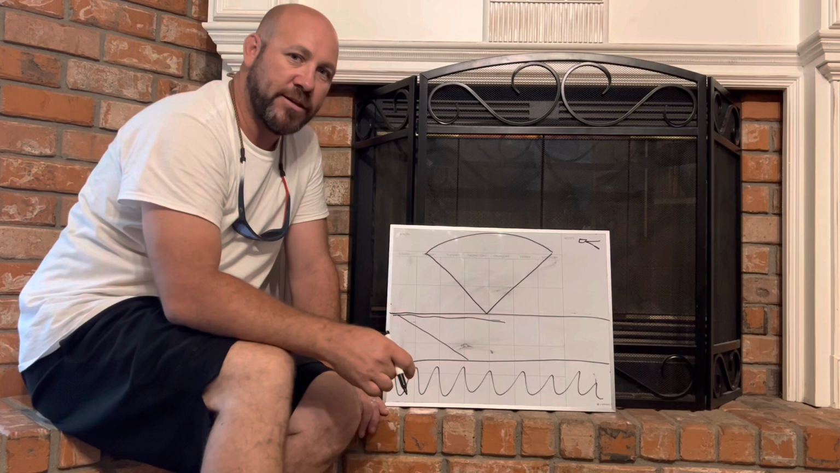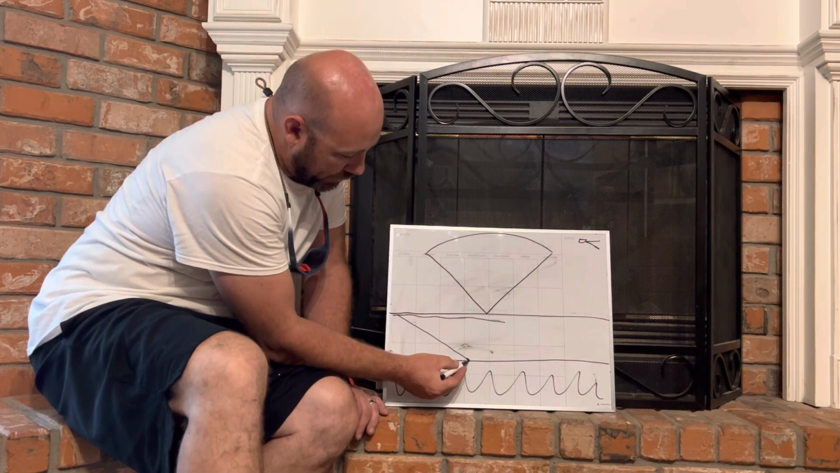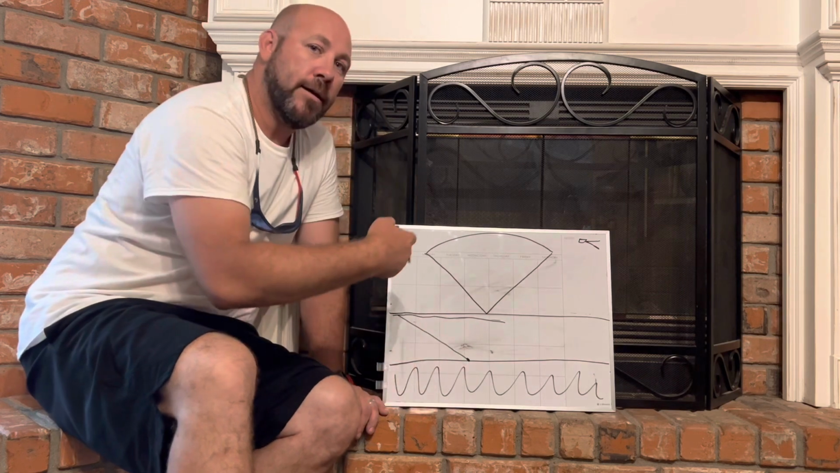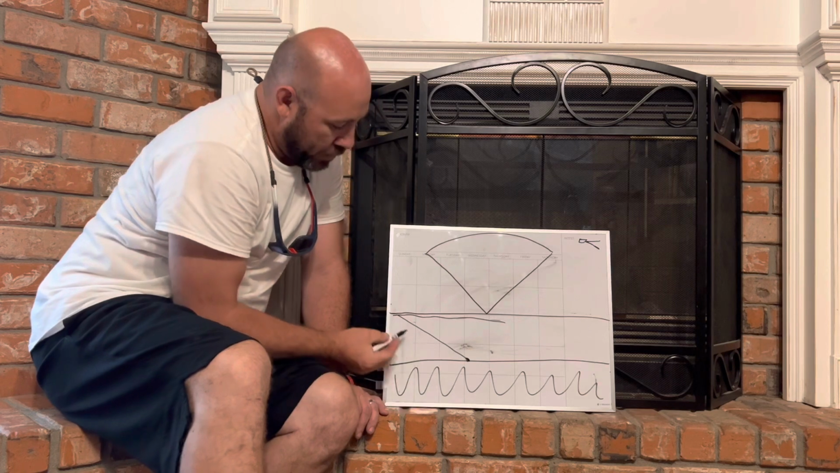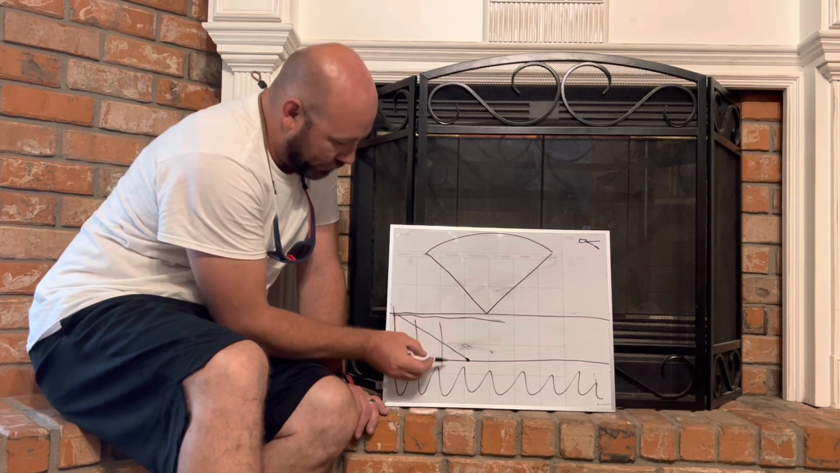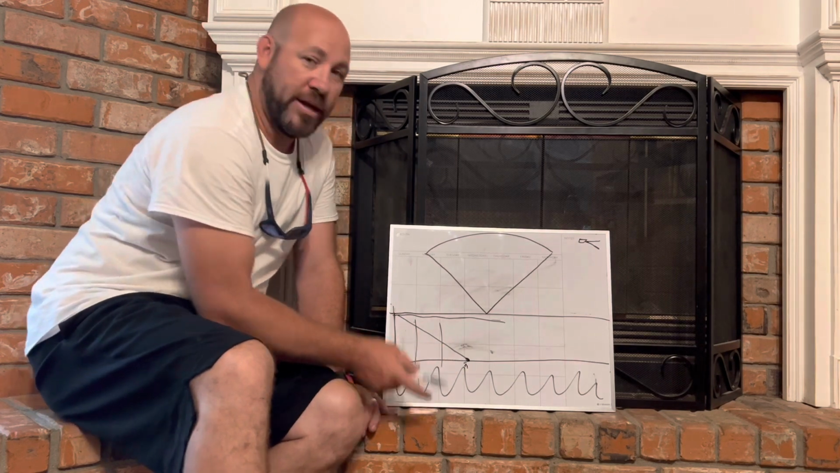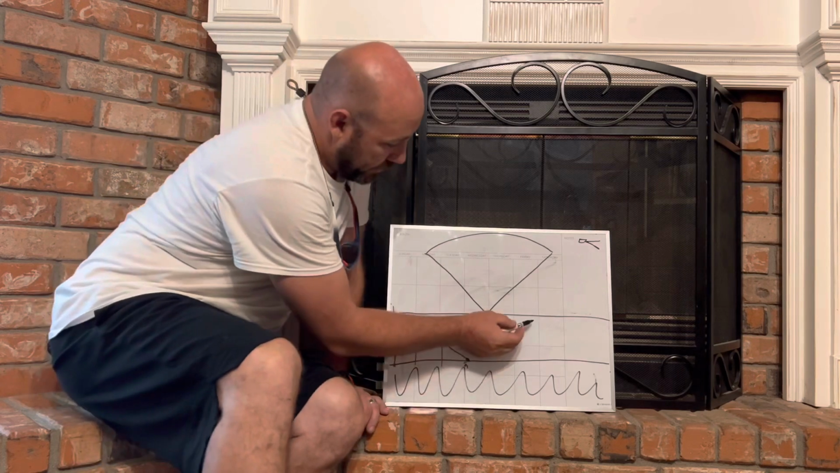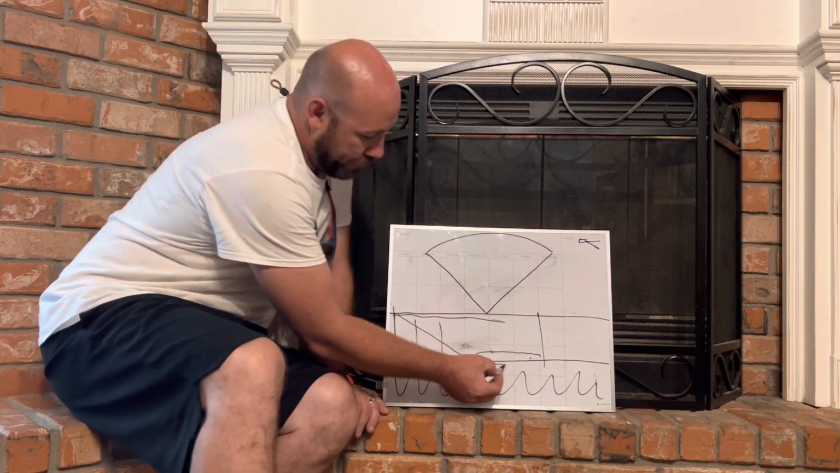Why do I say 50 to 60 feet? Because the bottom of the beam doesn't hit until on out into the water column. So here's the boat, here's 5 foot, 10 foot, 15 foot before it hits the bottom. And if you only set it on, say, 30 feet, right here, you're only going to be looking at this much of the bottom.